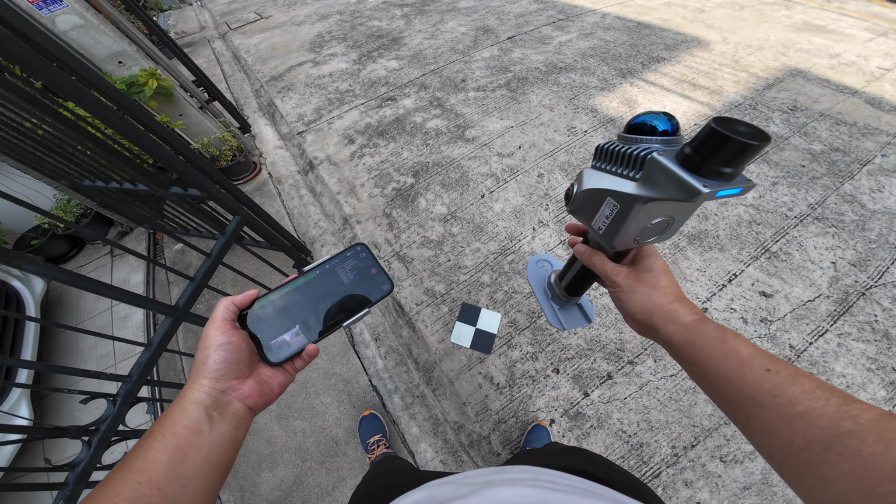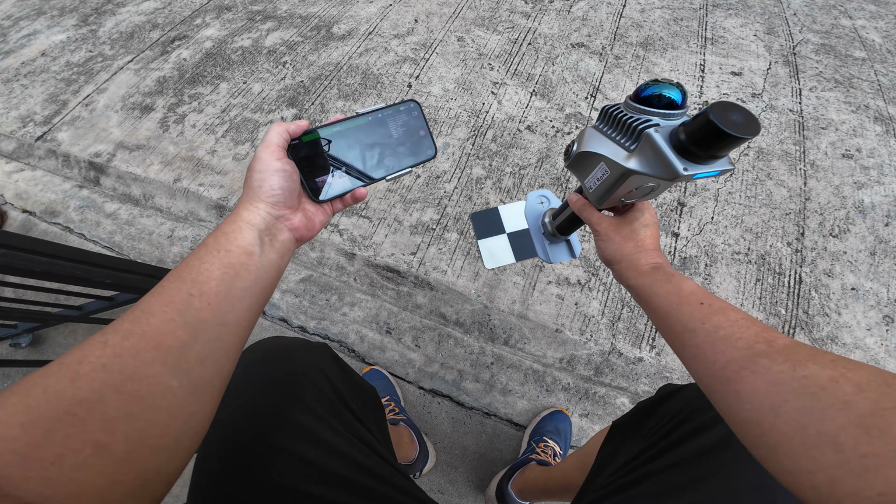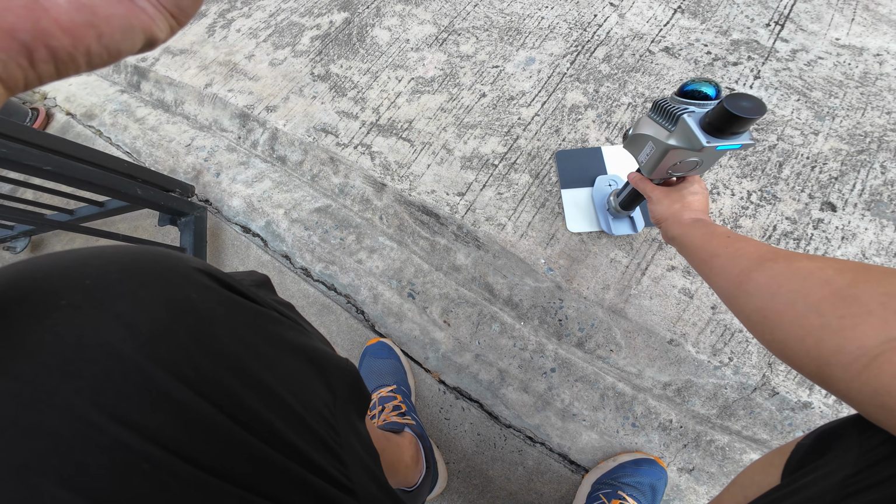I will place a checkerboard marker at both the start and end points so we can see how much each scanner drifts from where it began.